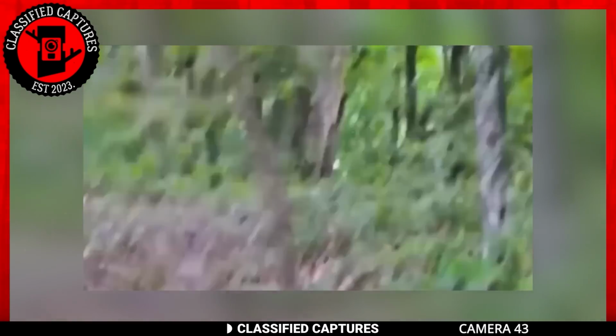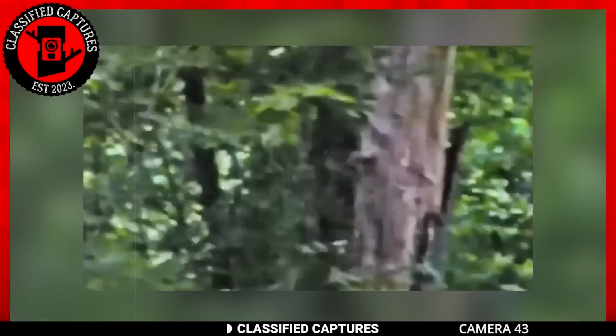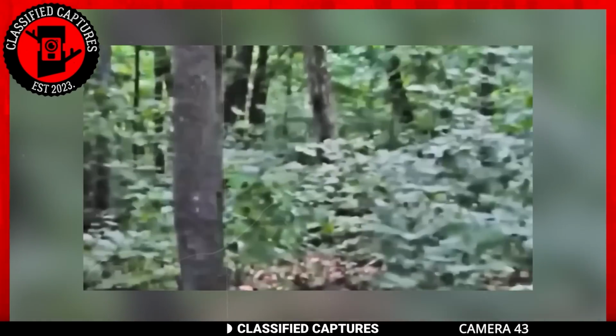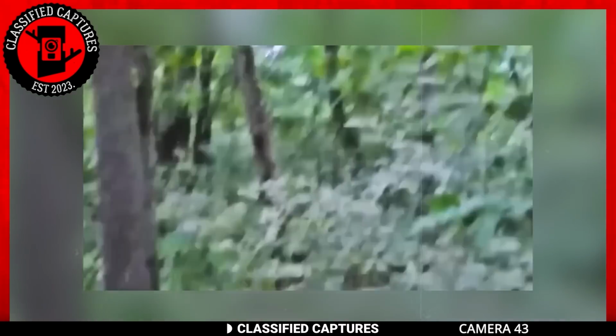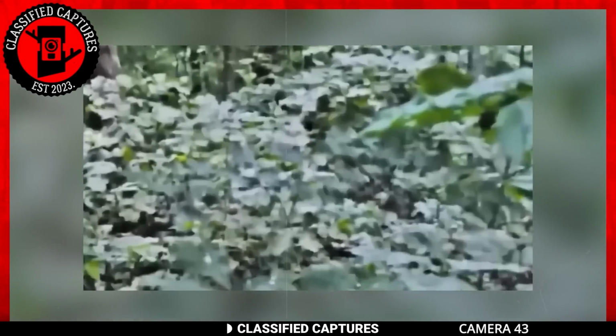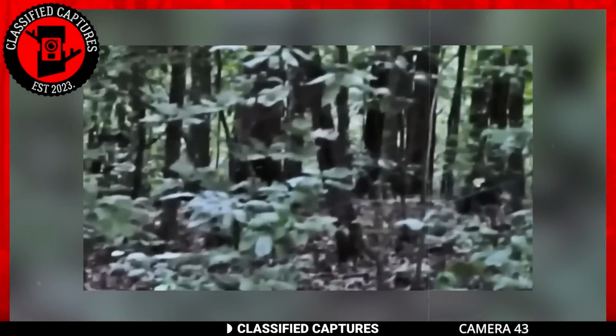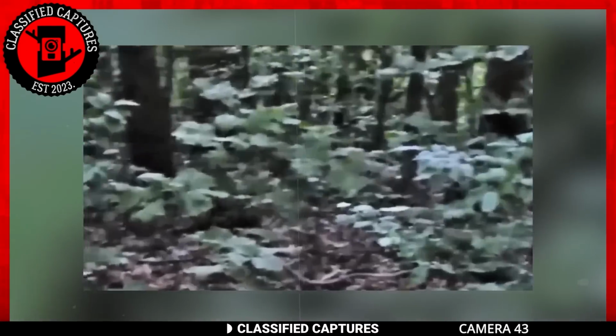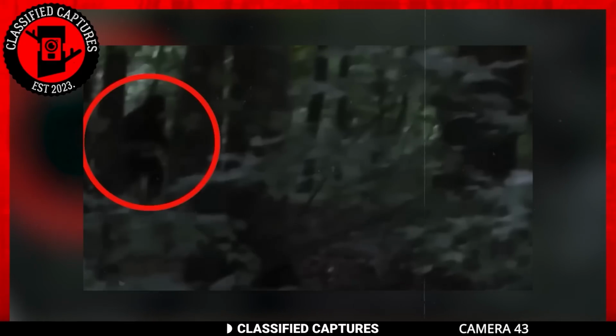The creature, standing tall at a whopping 7 to 8 feet, is a hulking beast. I'm talking muscles on muscles, folks. And get this, it's covered head to toe in brown fur, giving off some serious ape vibes. But here's the kicker. It's running on 2 legs with its massive arms effortlessly swinging through the trees like they're twigs in the wind. Can you imagine witnessing that?